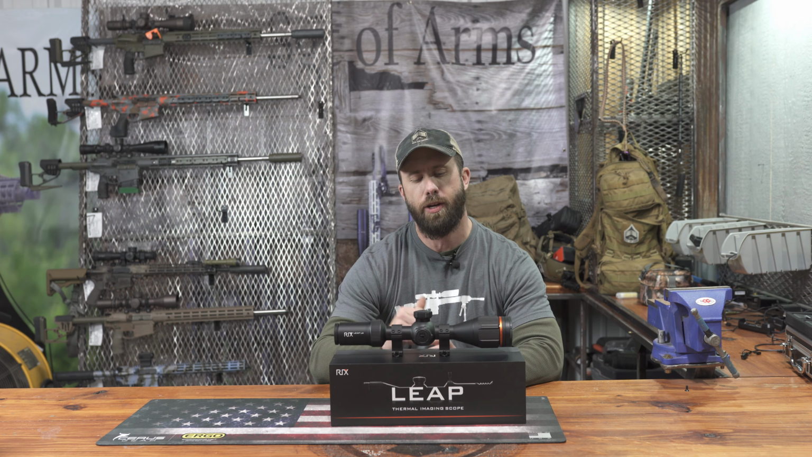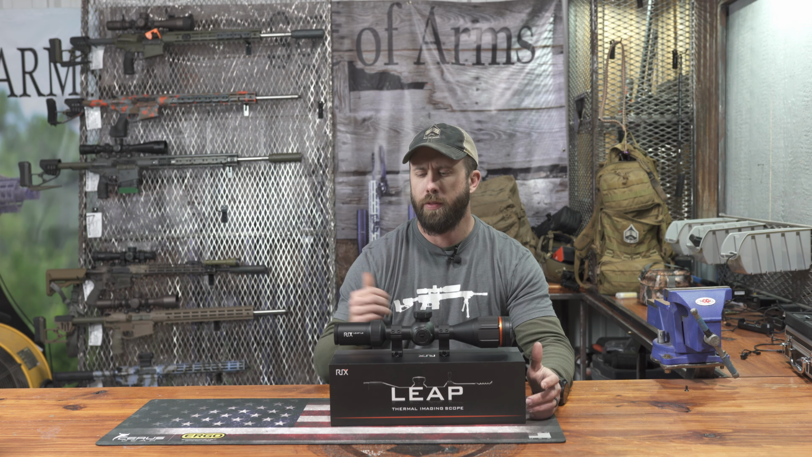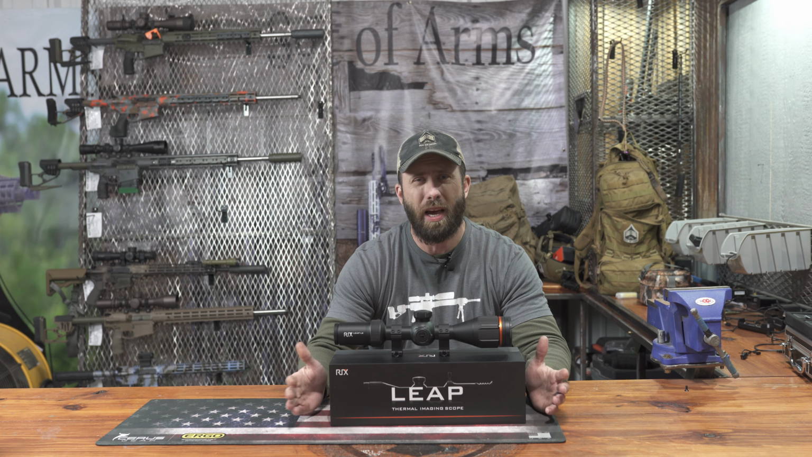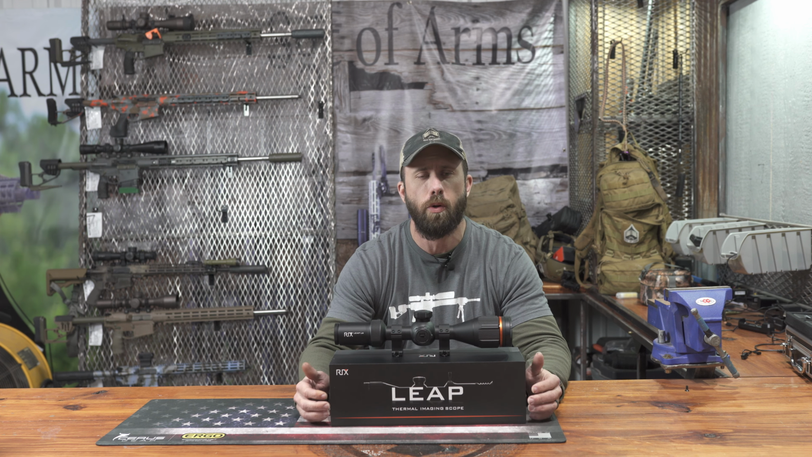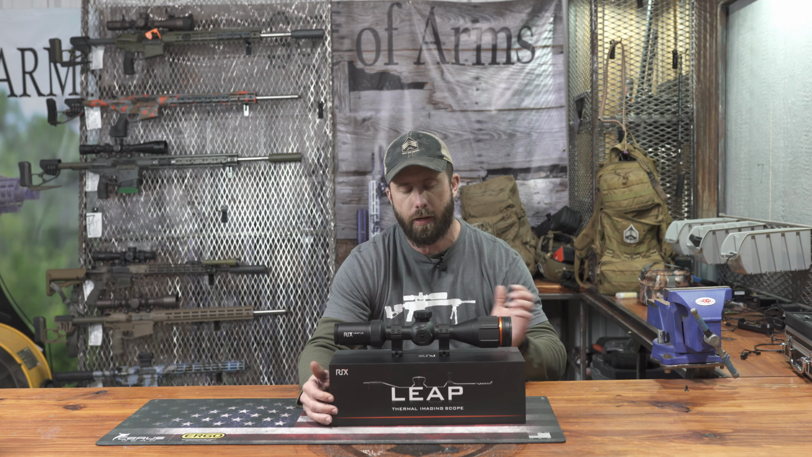So you can really fine tune that zoom and find that, hey, this is enough zoom for me without completely losing that image quality that you see on a lot of scopes where they start doing 2 times magnification. Go 2, 4, 6, 8, and maybe going from 6 to 8 is just too much. You kind of lose that image quality at that point. So being able to just go a little above 6 is kind of nice in certain instances.